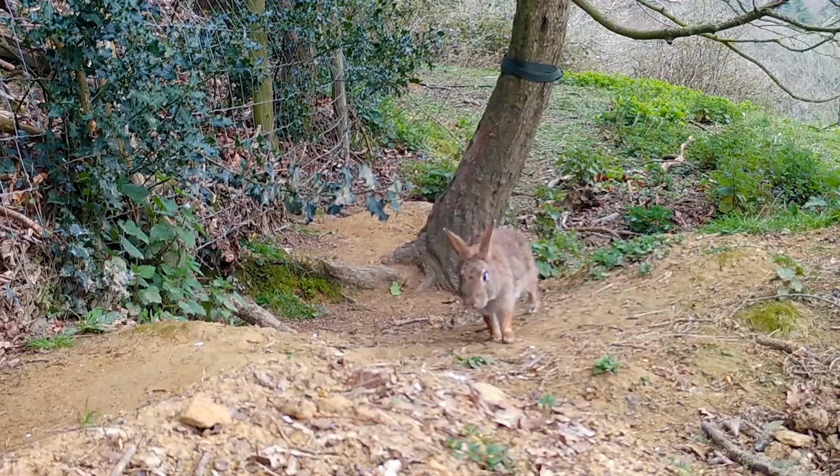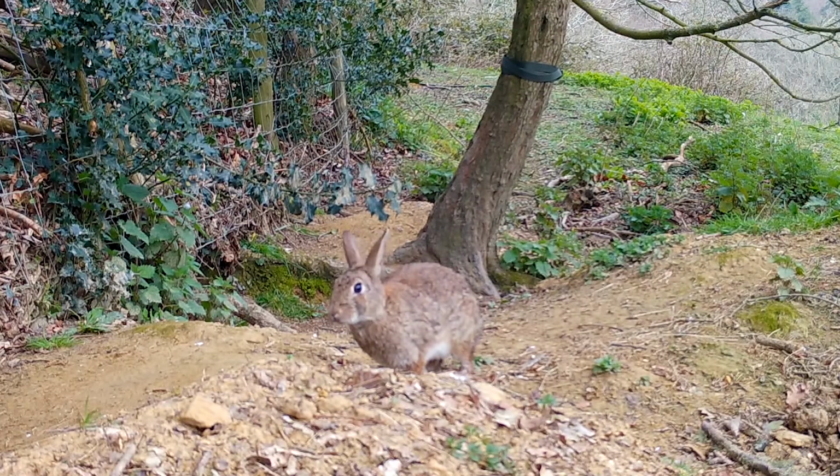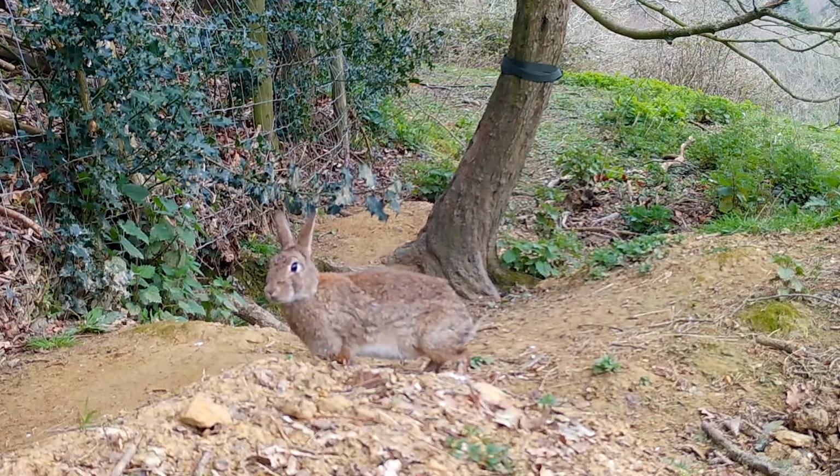Now what you might not know is that the rabbit is actually native to Spain and was introduced to this country by the Normans in the 12th century to provide food and fur.